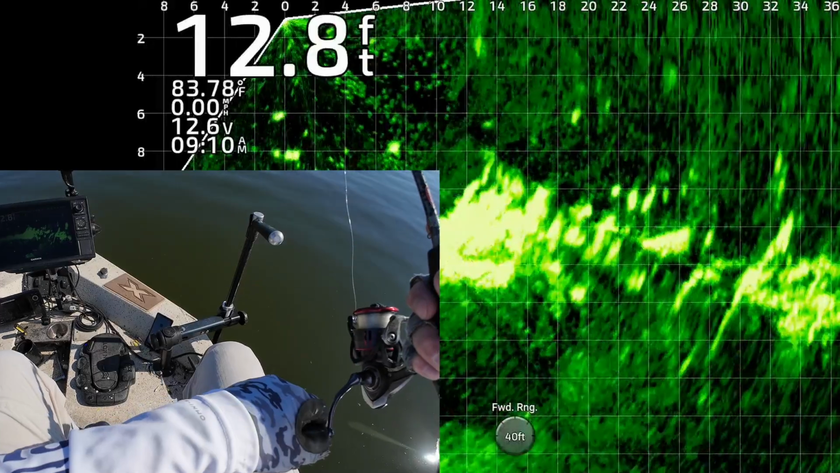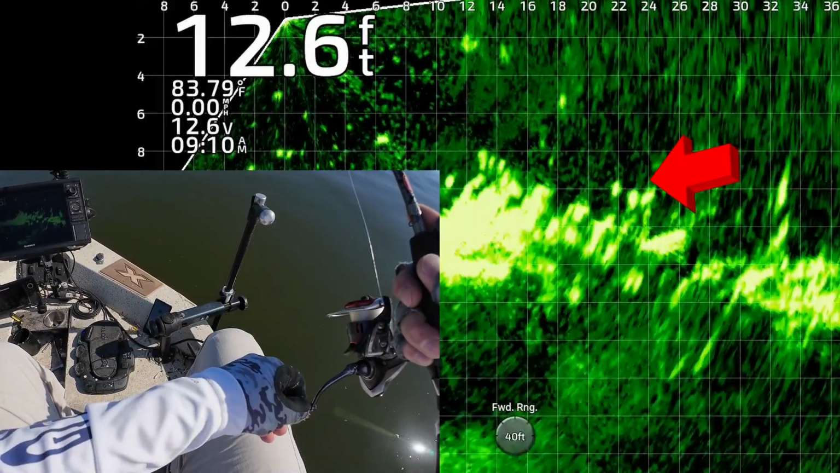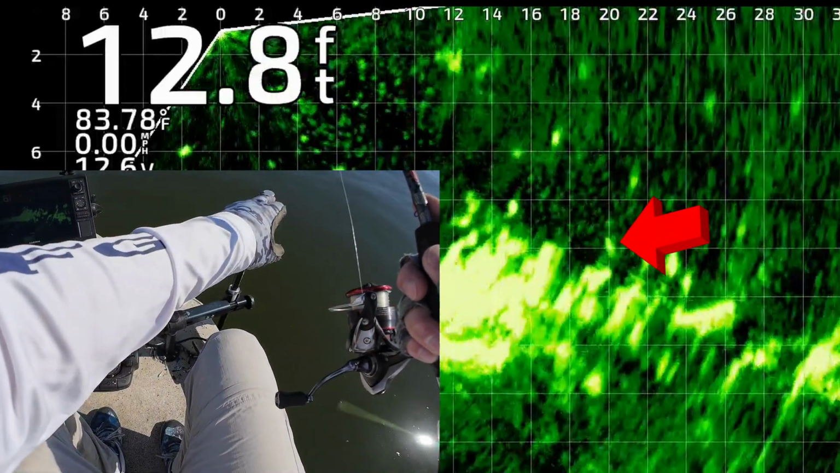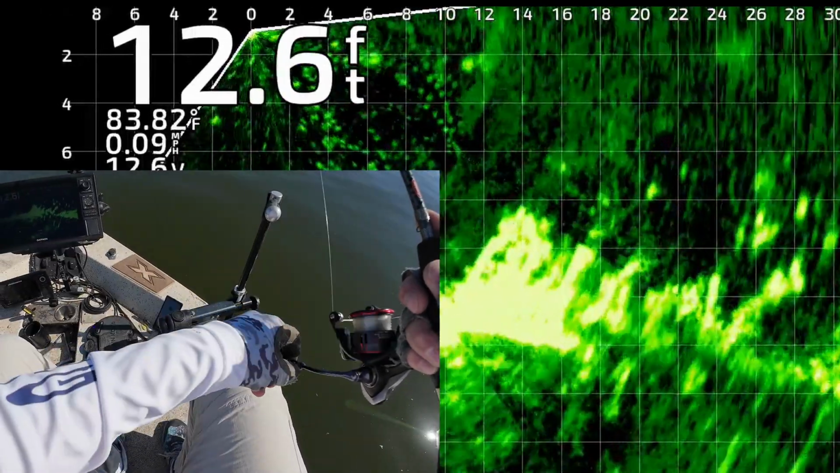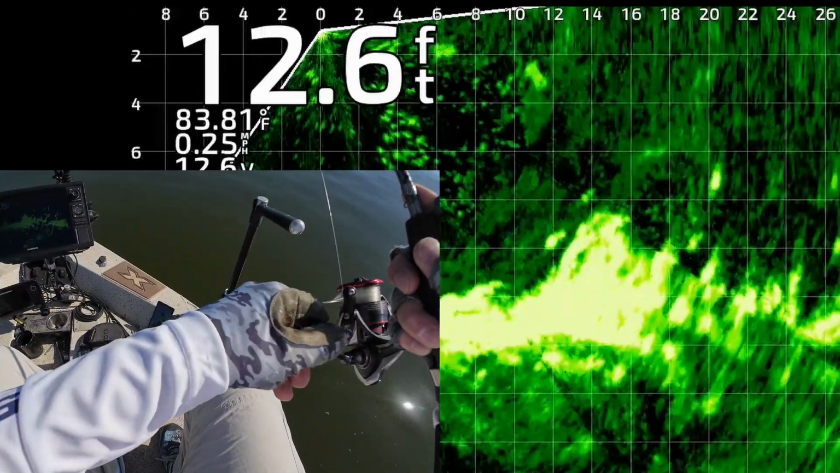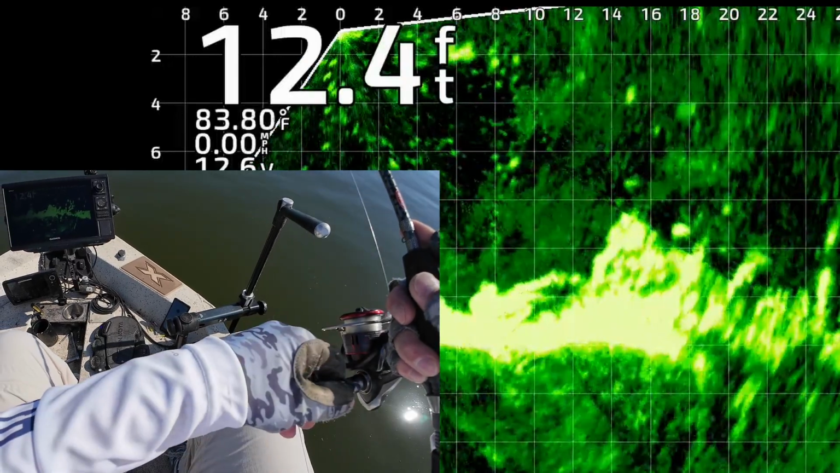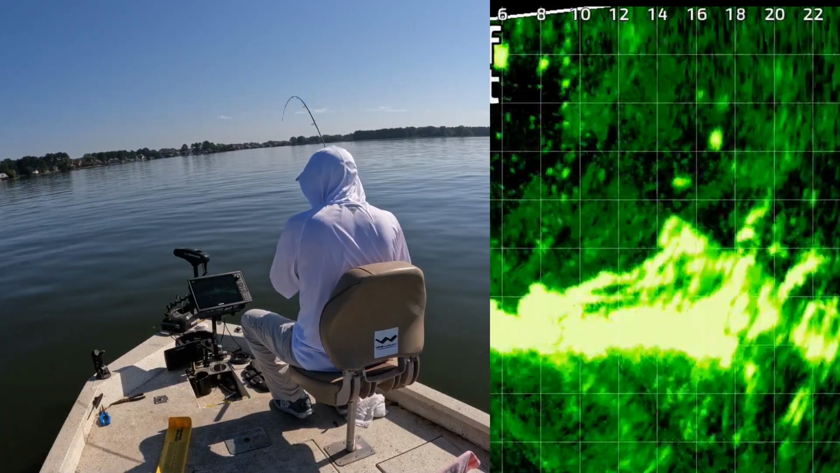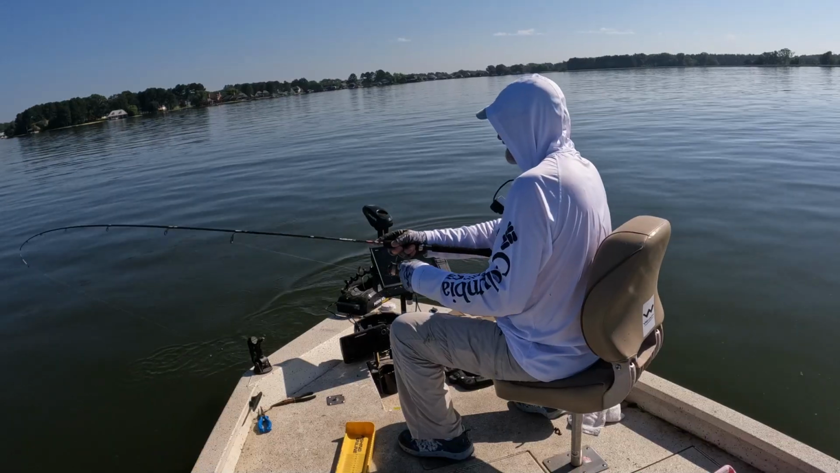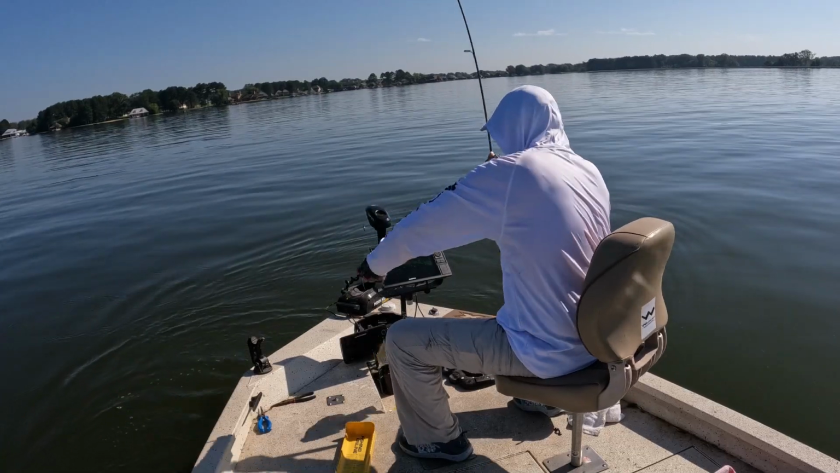Fishing this way is kind of fun. I just try to drag it above the structure and fish, and one of them usually pops out and grabs it. I'm not really targeting individual fish, like I said earlier. I'm just putting it in the high percentage zone, and hoping one of them will get triggered, and one of them's about to eat it here. There's one. Came up and got it. Get up here, dude.